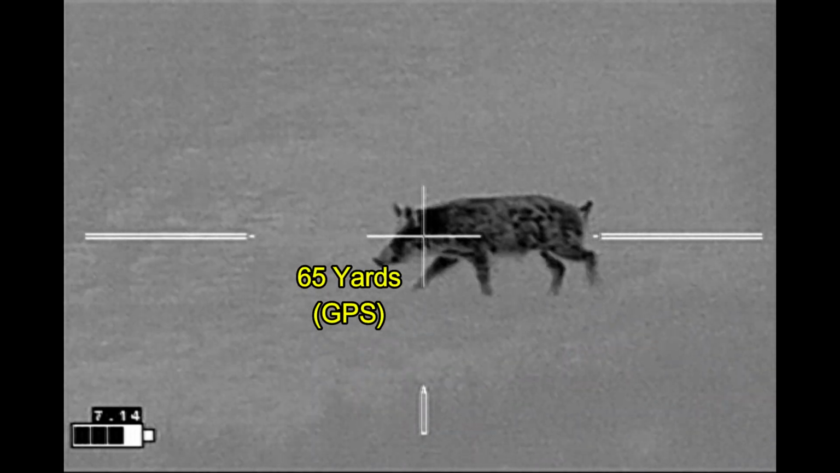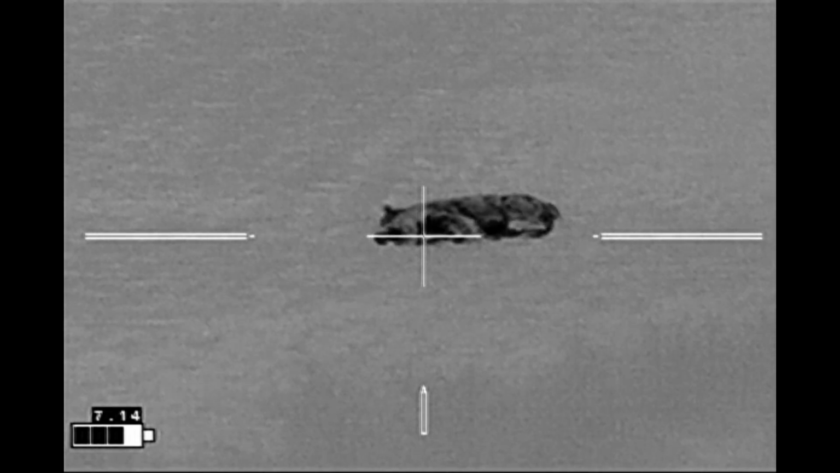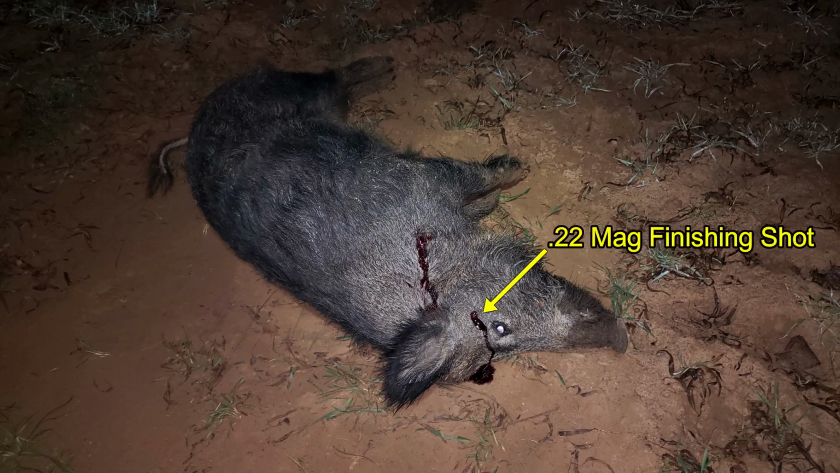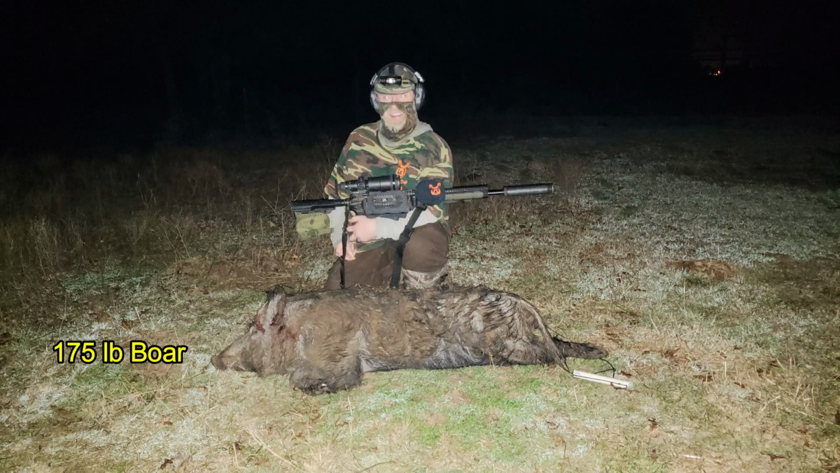Alright, here we go. And that's the kind of shot I like to see. The hog was still moving around a bit as I walked up, so I went ahead and gave it a finishing shot. The boar came in at 175 pounds, and unlike with the sow, the entry of the bullet did not produce a great big giant wound immediately underneath the skin.